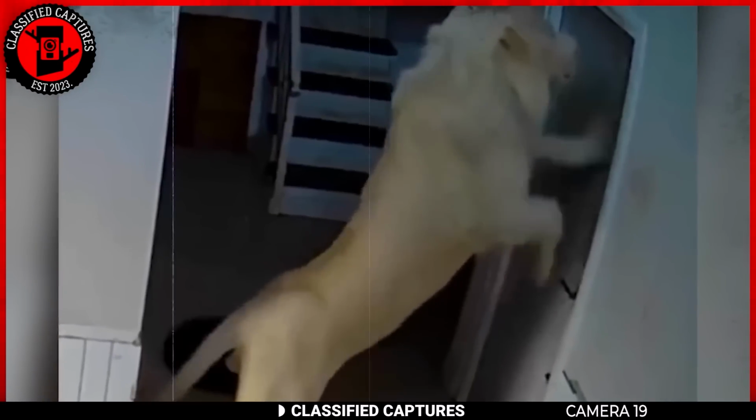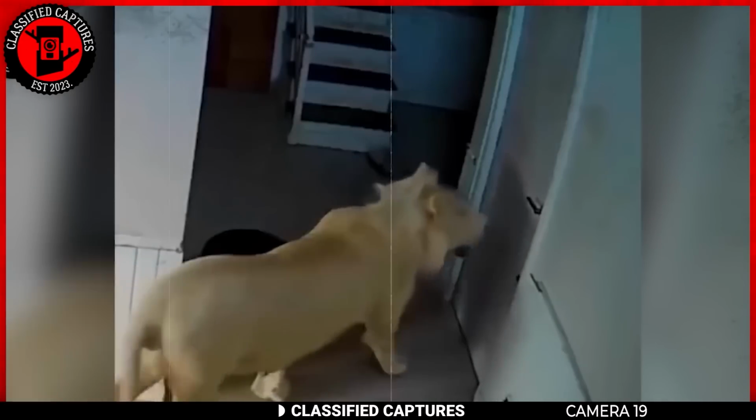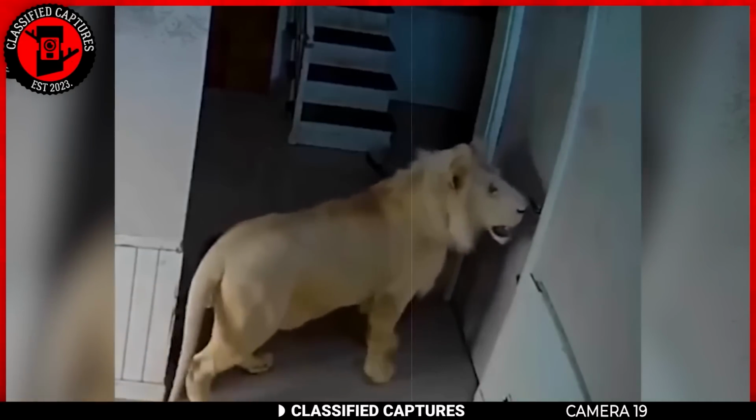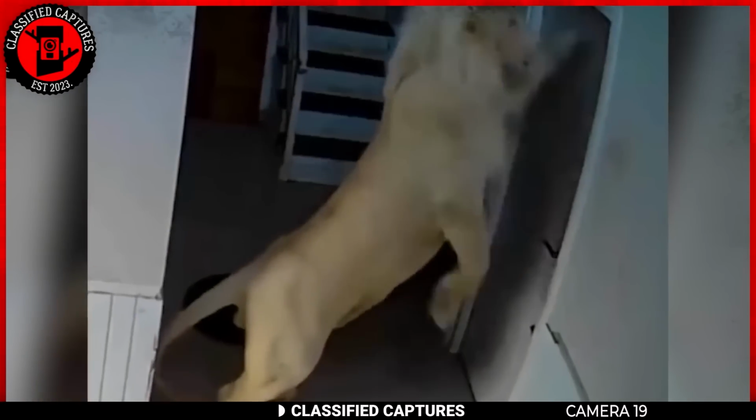Now, that's what you call an uninvited guest. Imagine hearing knocks and scratches at your door, only to open up to see a white lion there. The thought is a scary one because there's no way you're escaping a lion that close up.